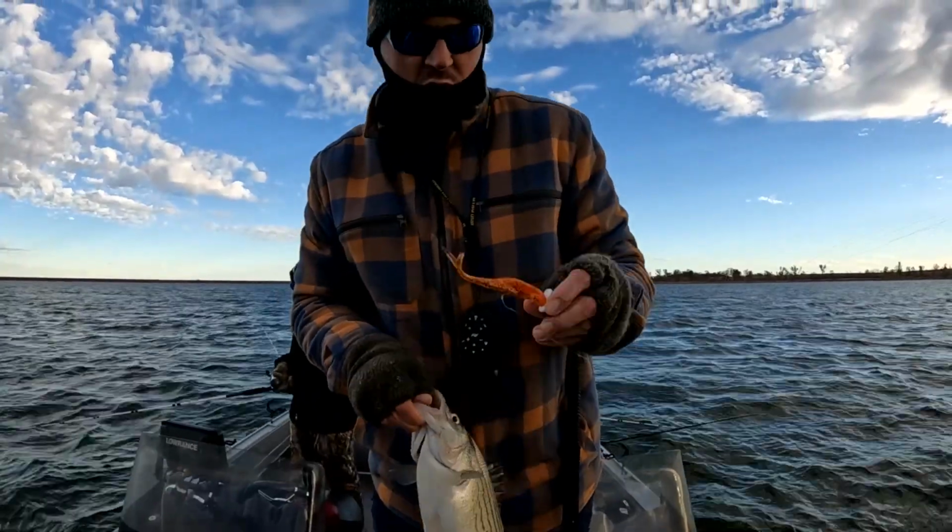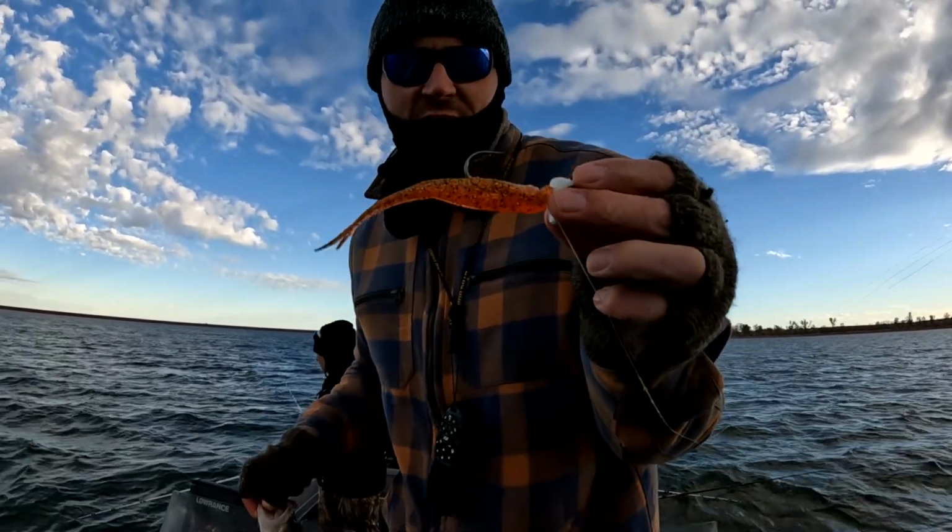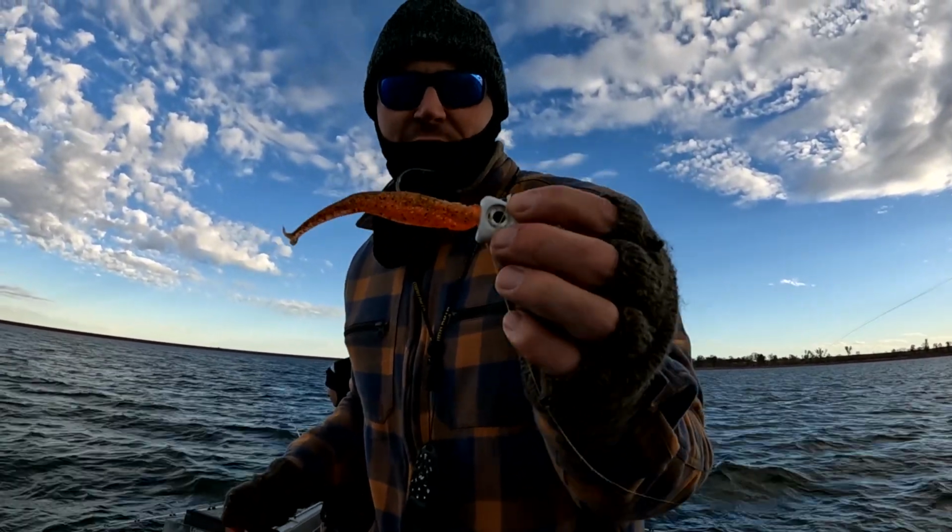Kind of this watermelon orange. I don't know what it is. It's like a crawdad color. I forgot what it is, but that's working really good with this big old jig head.